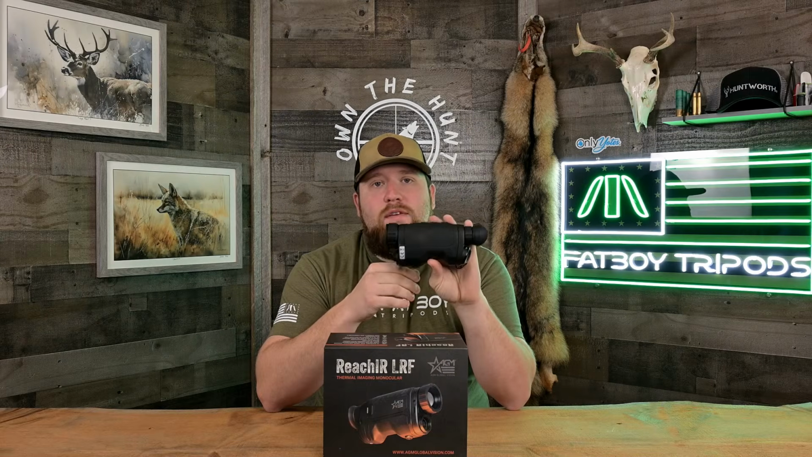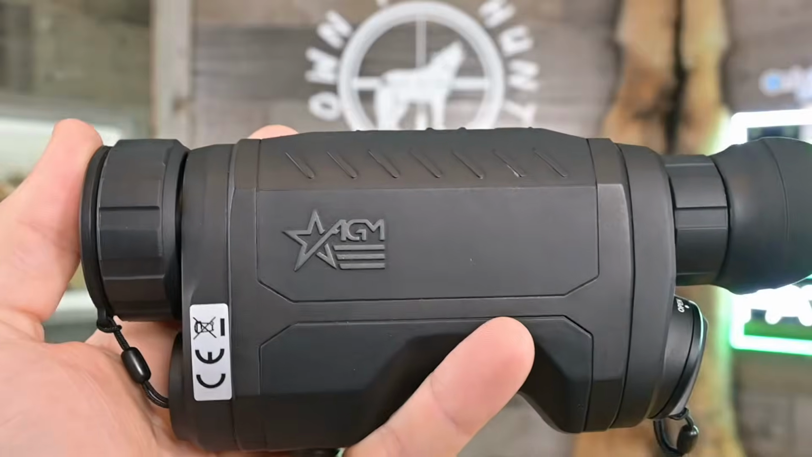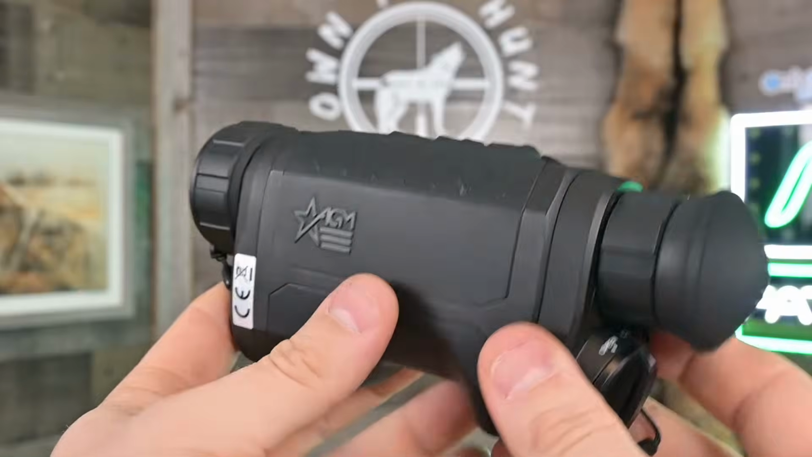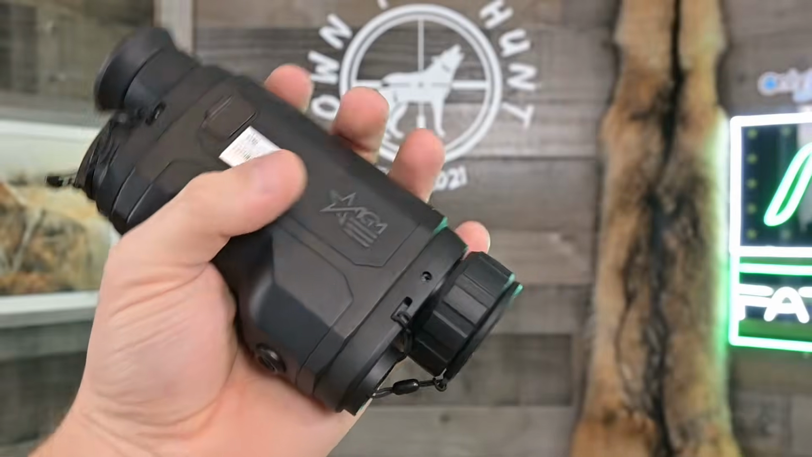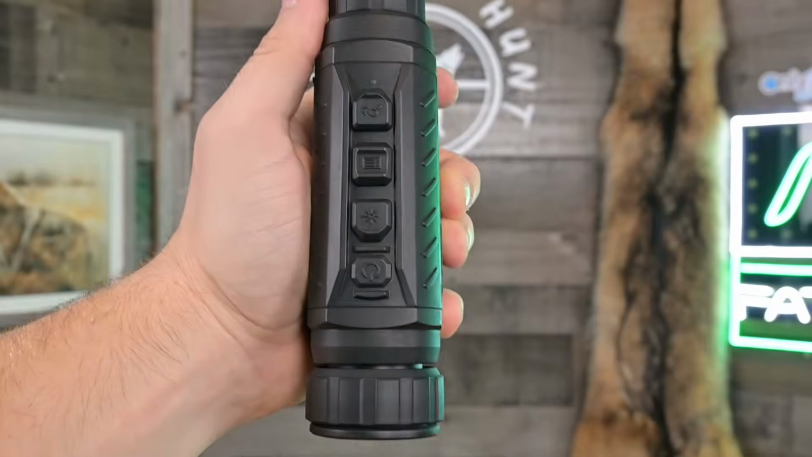This is the 35-640 model, and the price drop now is $2,495. So sub $2,500, guys, you get a 640 monocular with a built-in laser rangefinder, and it's amazing. So that's a huge value. I want to say before the price drop, this was $2,695, so they dropped it a whole $200, which is just awesome. I mean, super cool. AGM, thank you for that.